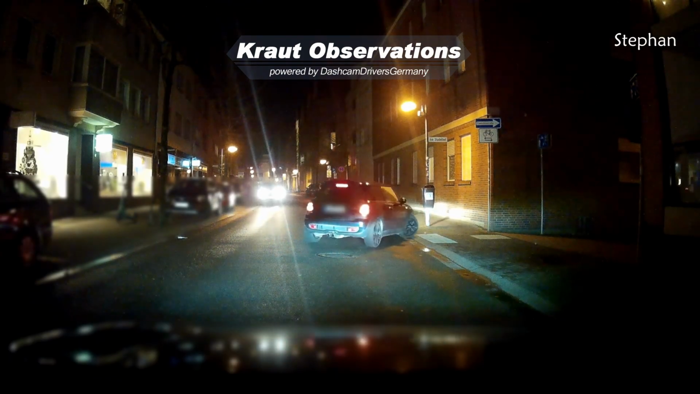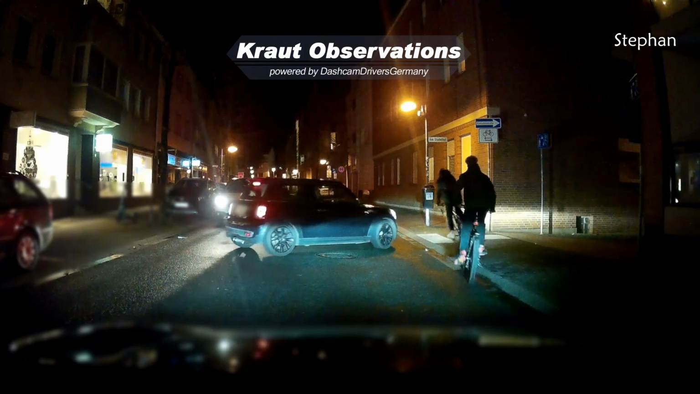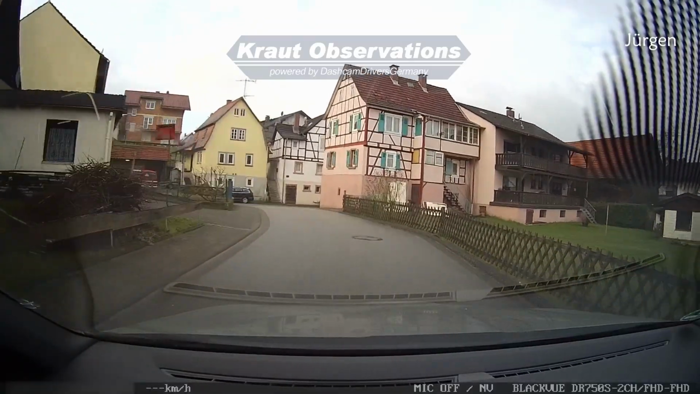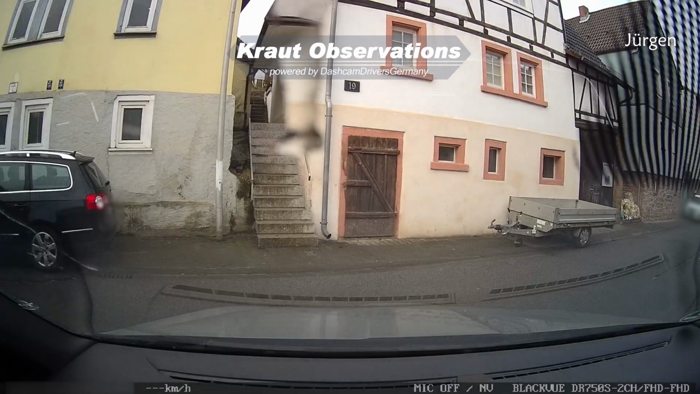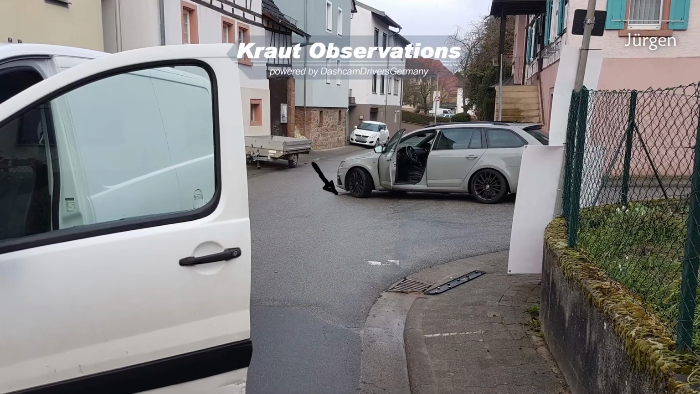And being on the topic of lacking lights, it's always a joy to have cyclists without any lights and even dark clothing. That's finally not dark anymore, but that doesn't save Jürgen from having a bad day. Jürgen was sentenced guilty for this accident because he missed to give priority to right.